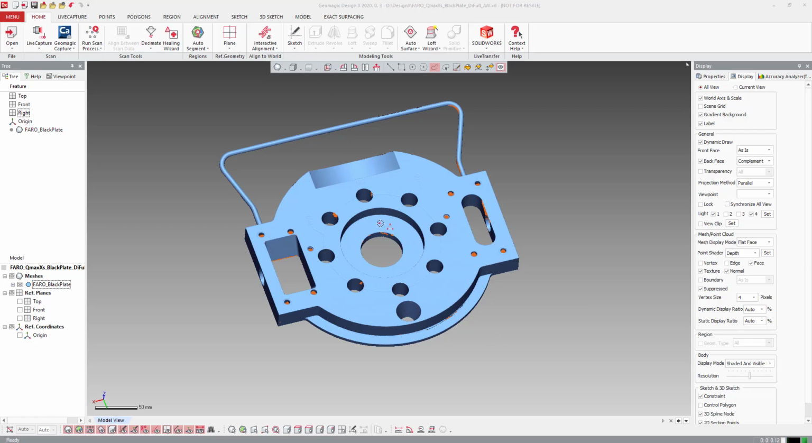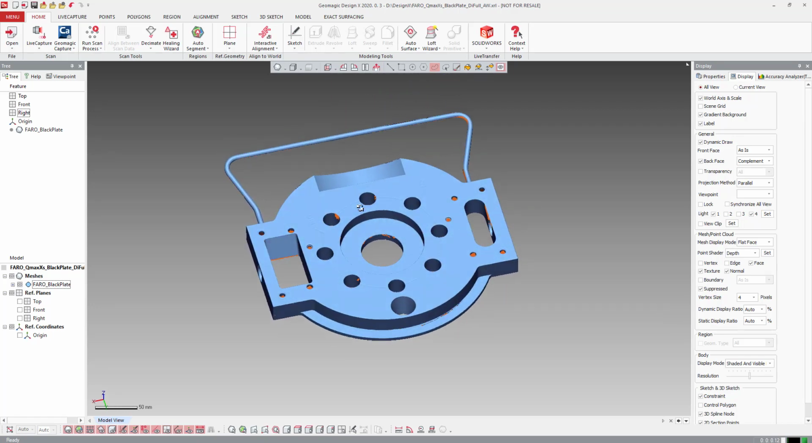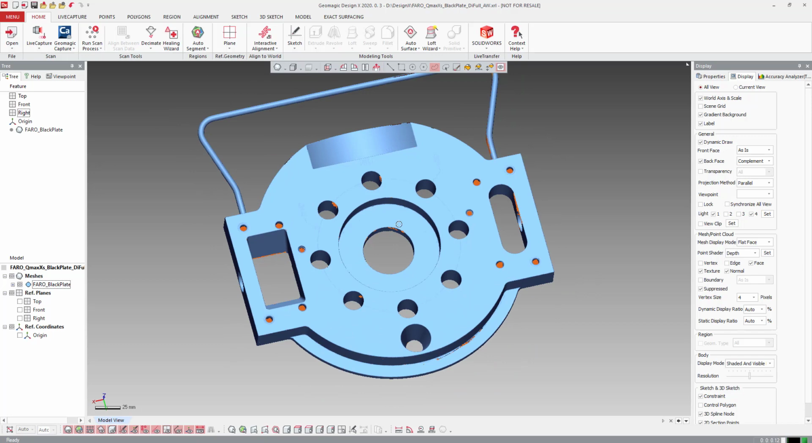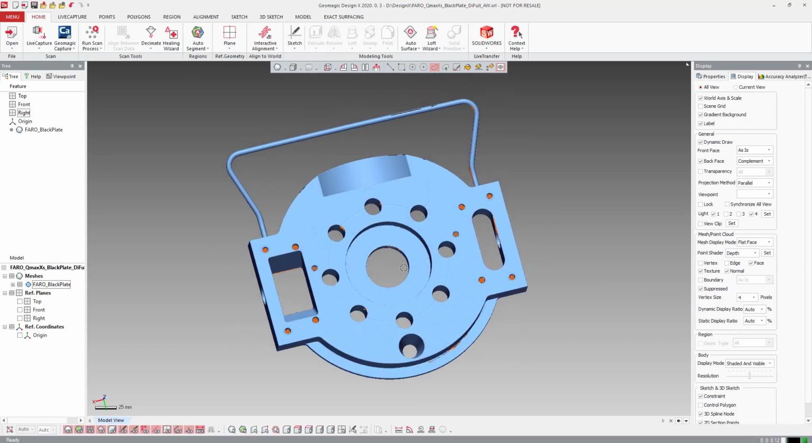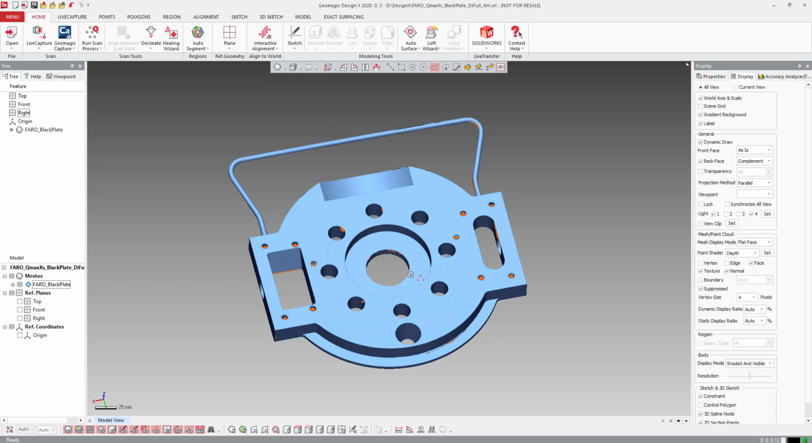Hi everyone, today we're going to do this black demo plate here from FARO with full design intent. So we're not really going to use any wizards, regions, things like that. We're going to do it just with standard modeling stuff so you can see some more of the power that DesignX has. So the first thing we're going to do is line this thing up on our coordinate system where we want to start modeling.